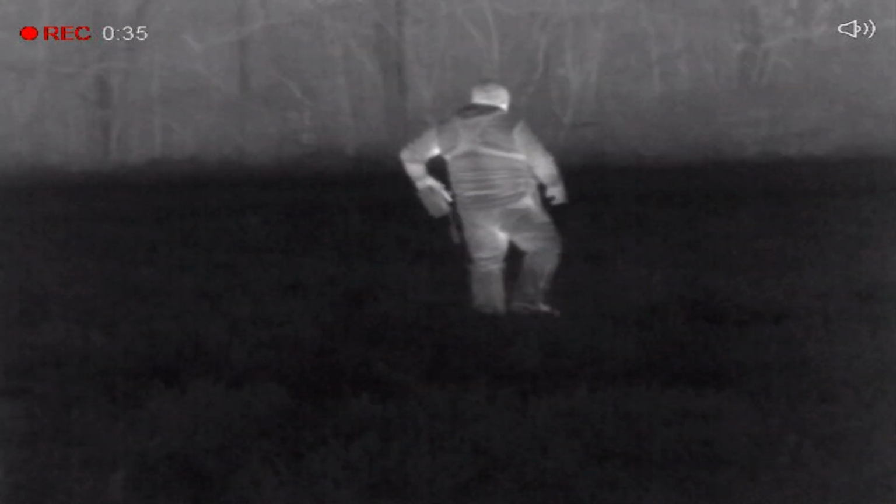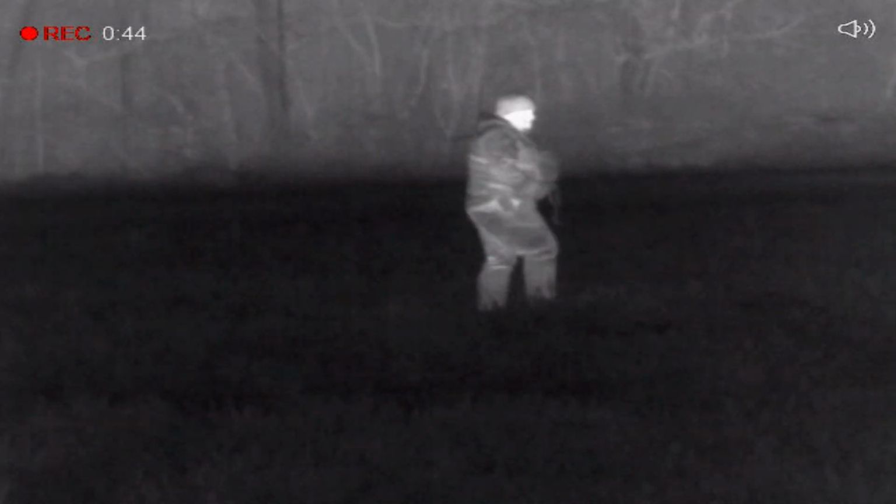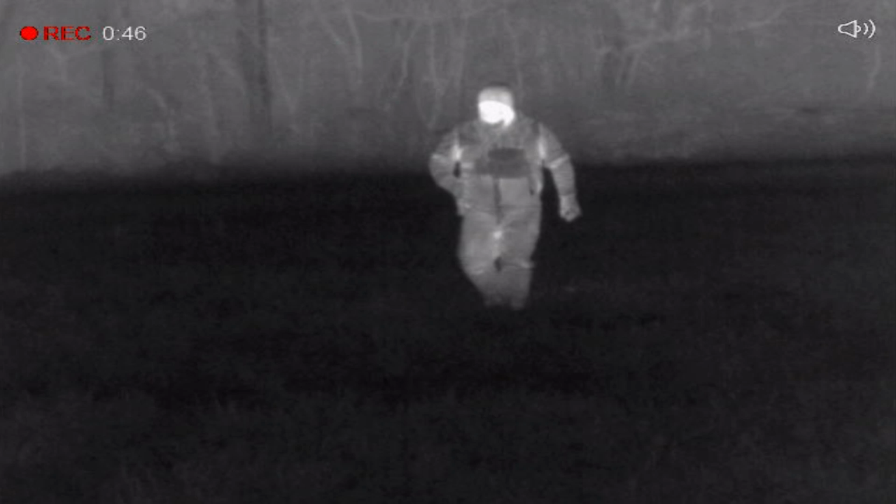We get set up. I'm taking the Lucky Duck ride out here. Gonna set it up. Always like to double check that wind. Seems like it changes on a dime here in the Ohio Valley in southern Indiana. Gonna get set up, do a full stand. He's in range. He's coming. He's coming. He's standing right on top of the hill.